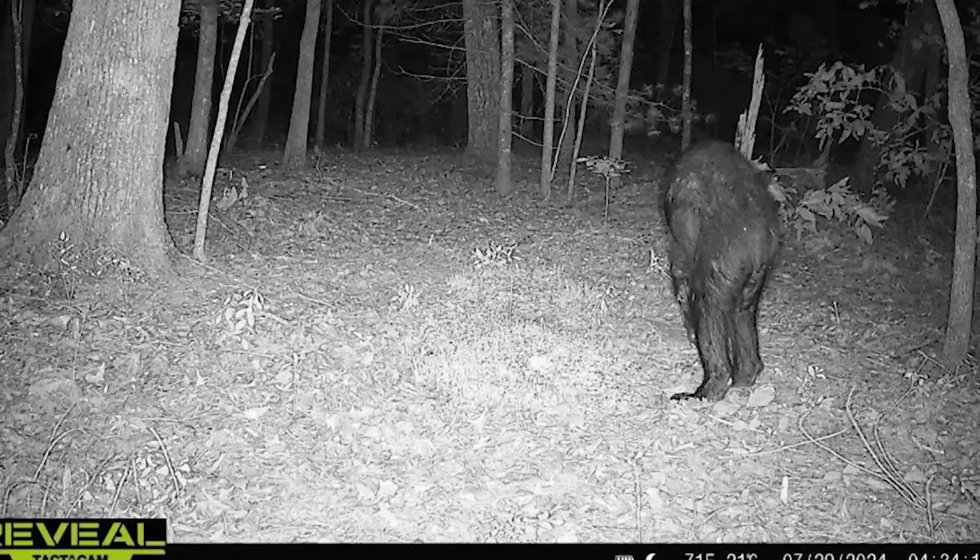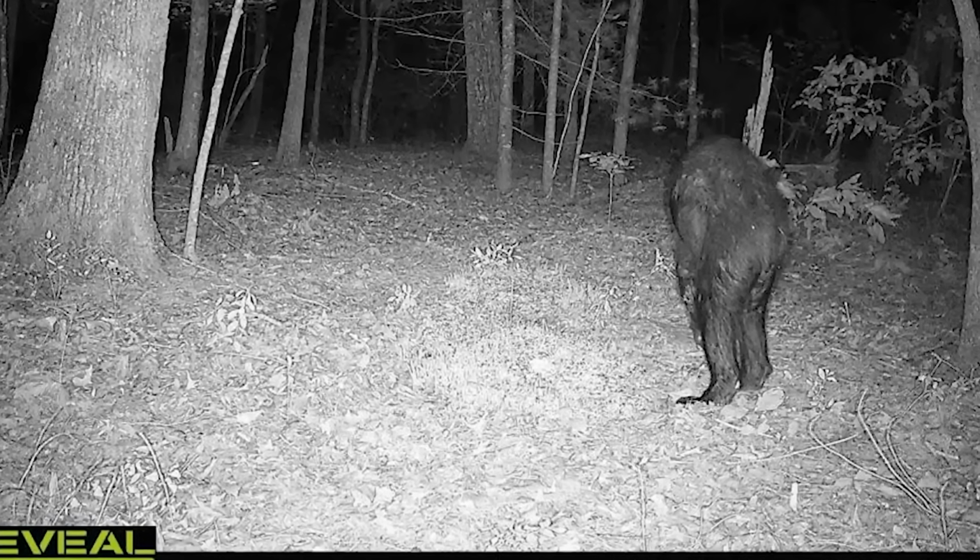It just looks oddly human to me. It's the best way I can describe it. What do you think, though? Bear, Bigfoot, werewolf, skinwalker, mid-transformation? Let us know in the comments.